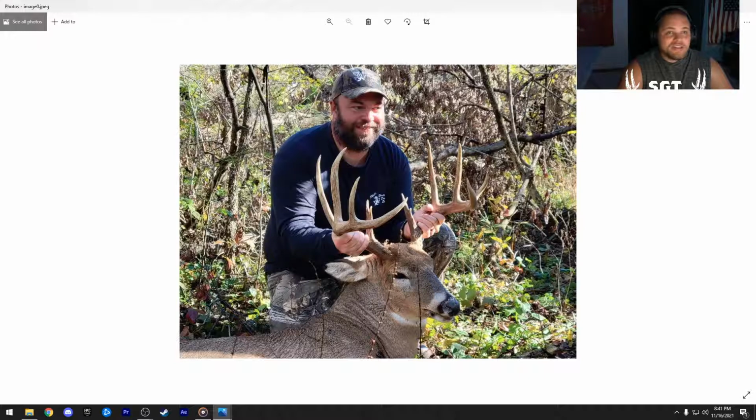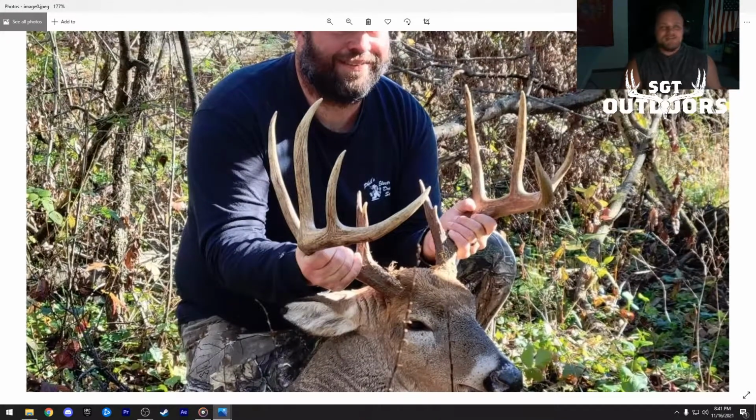Struggle to get bucks this size, man. You can have them on camera and have them on your property all day, every day, but get one within bow range, or even if this was rifle, you can't really tell. Just take a picture with it, or muzzleloader or whatever. I'm sure it's bow. Congratulations. First ever buck, 30 yard, 170 inch? Let's go. Congratulations, man.